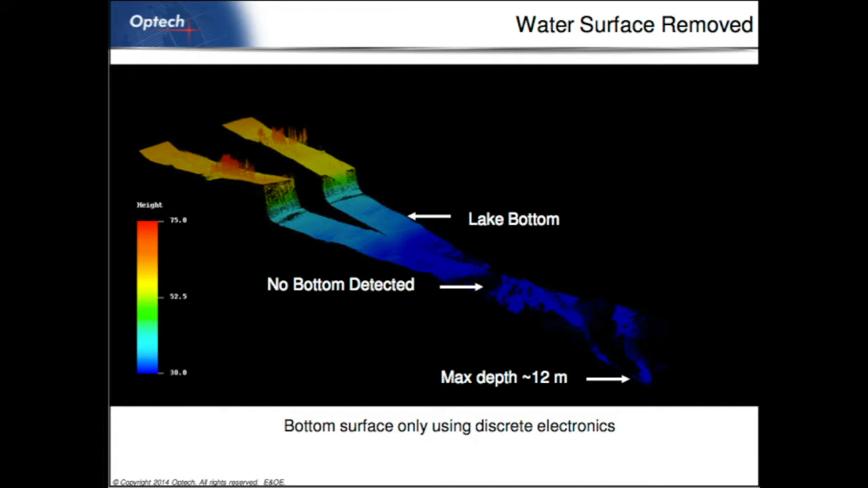I should note that this was using only the discrete electronics. Just as the terrain mappers don't need a digitizer, you could also use this without a digitizer and just use the CF constant fraction discriminators or electronics to get the timing of the pulses in the returns.